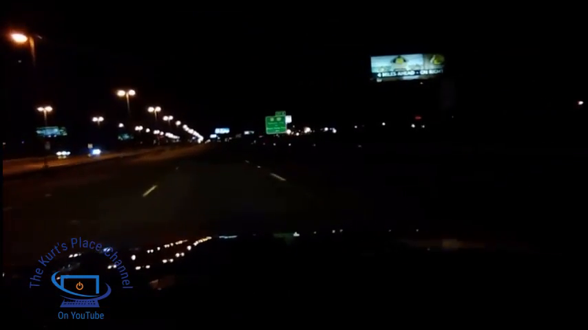Now, on the left-hand side, you're going to have places like the Borgata, Harrah's, and the Golden Nugget. Those are all going to be on the left. In the center, where we're going, you're going to have places like Caesars, Bally's, and places like that, right in the direction we're going up. You're going to see they've got a pretty good variety of signs here, and it's pretty nice when you look in the distance to see all the lights and everything.